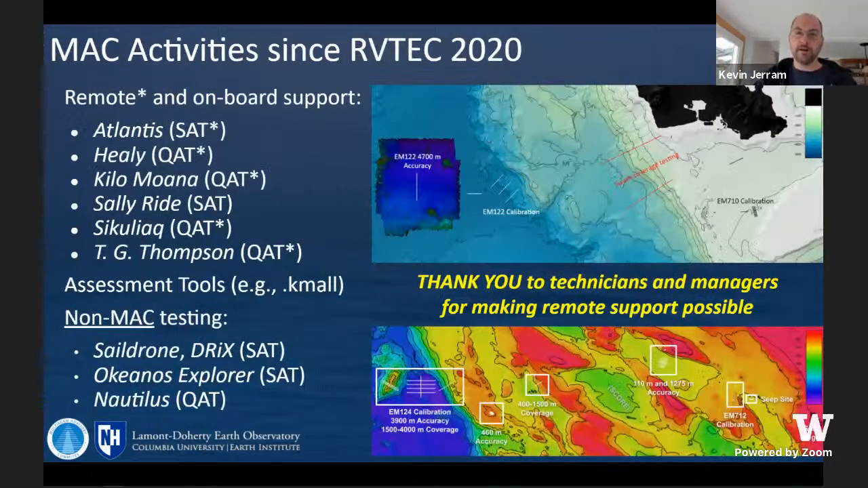And since last time we talked, we worked with 6 vessels, mostly remotely, of course, and mostly using proven test sites that we've visited in the past. In this case, we had sea acceptance trials for the Atlantis EM124 and CPATH, and the Sally Ride also got a 124 upgrade.